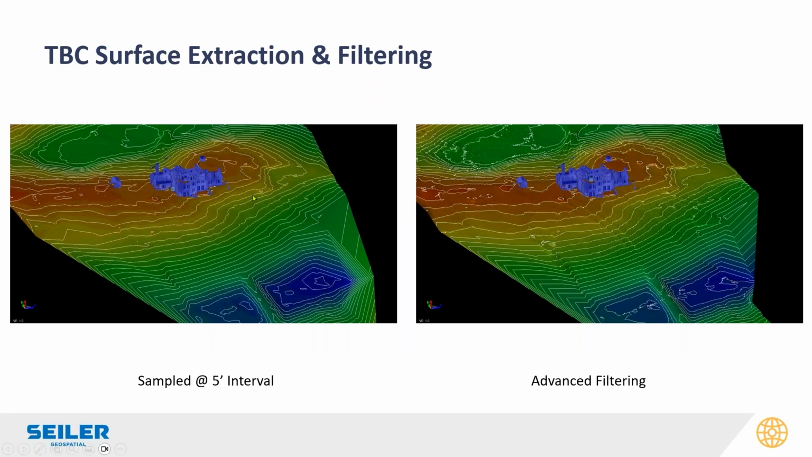In the past we'd sample down, maybe to a 5 foot or 3 foot interval, but we lose that feature, a driveway or a path. But here, with the advanced filtering, it's a nice compromise, as we still retain that driveway if we need to, and then it can be part of the surface. If we collected polylines with the data, like with the SX12 in the field, we could use those and add them in here as well.